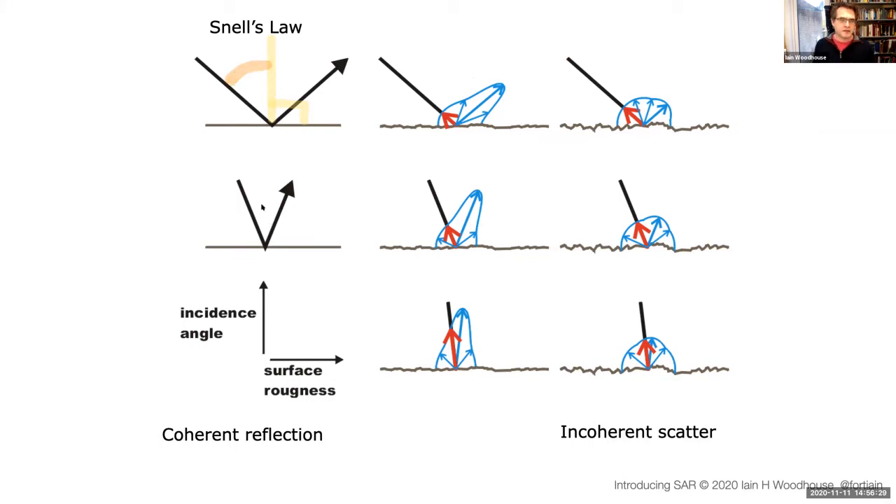So it goes from essentially zero incidence angle at the bottom, to a slightly bigger incidence angle, to a larger incidence angle. And then across left to right, we go from an almost perfectly flat surface to a rough surface to a very rough surface.